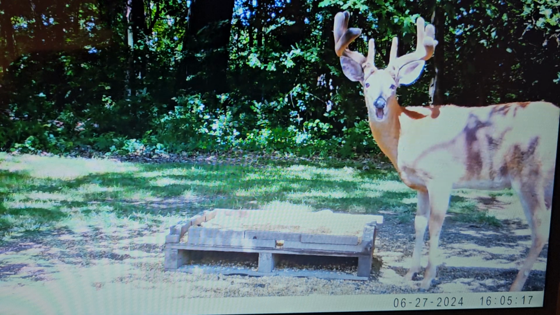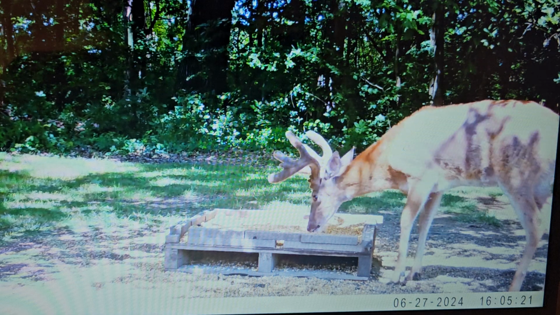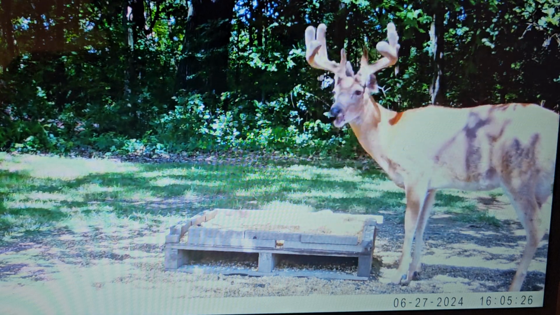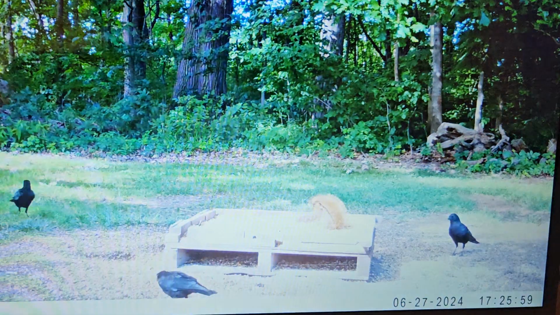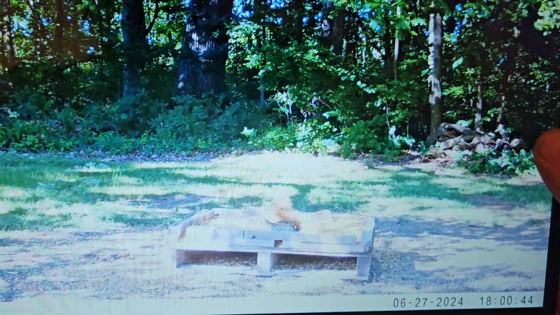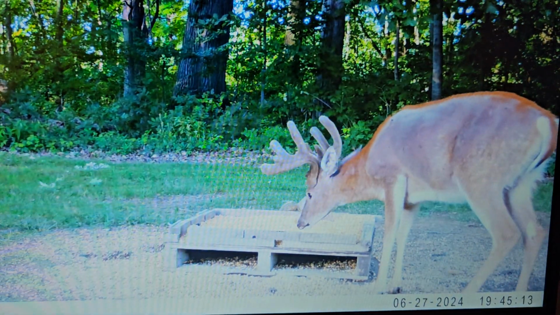I check my cameras once a week. Feed them once a week, and it's all you need to do. If you got yourself a little bit of property, get some mineral and some corn, and apple time comes, you'll get bucks that'll come in like this.